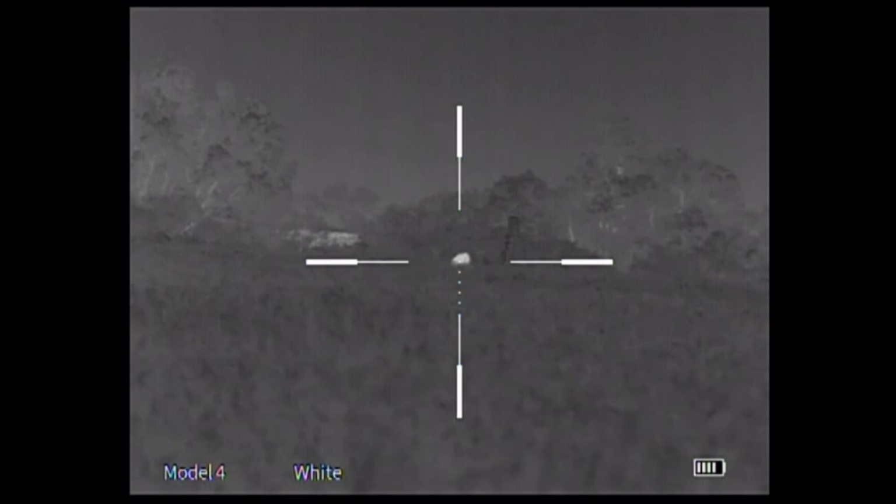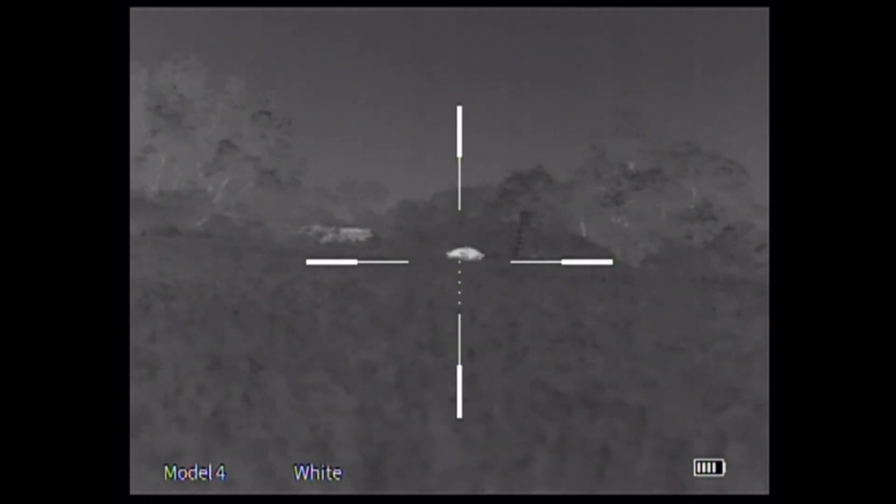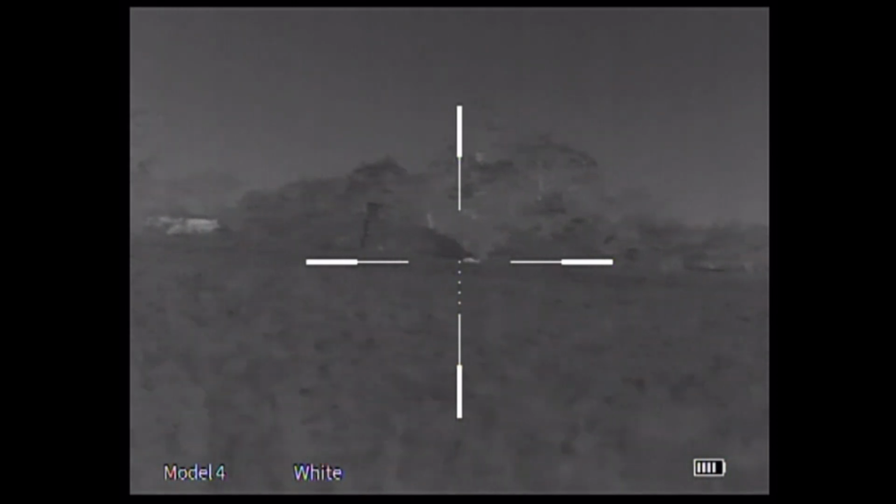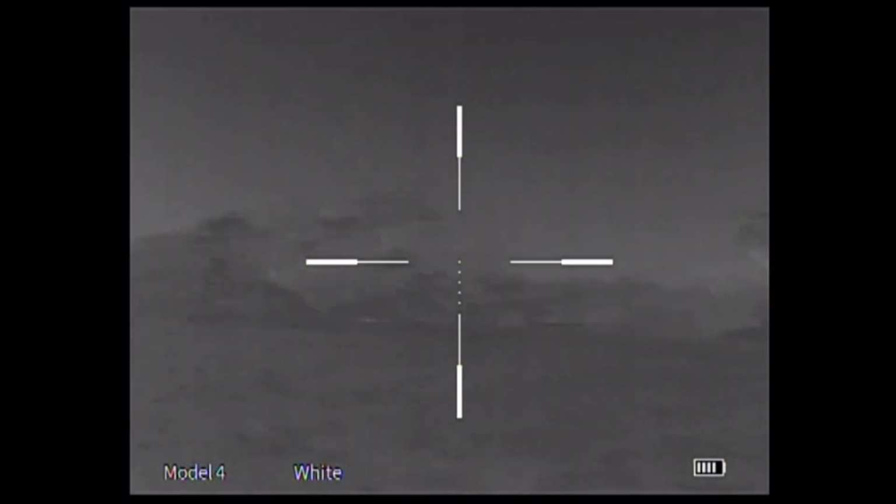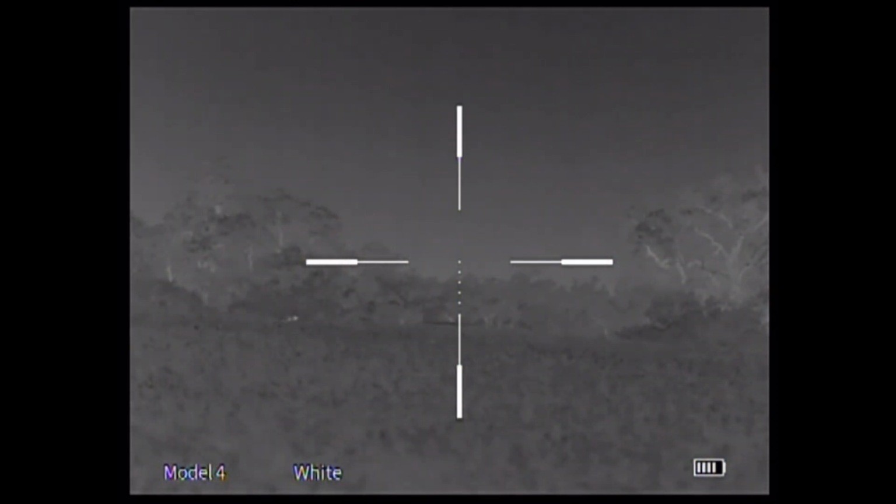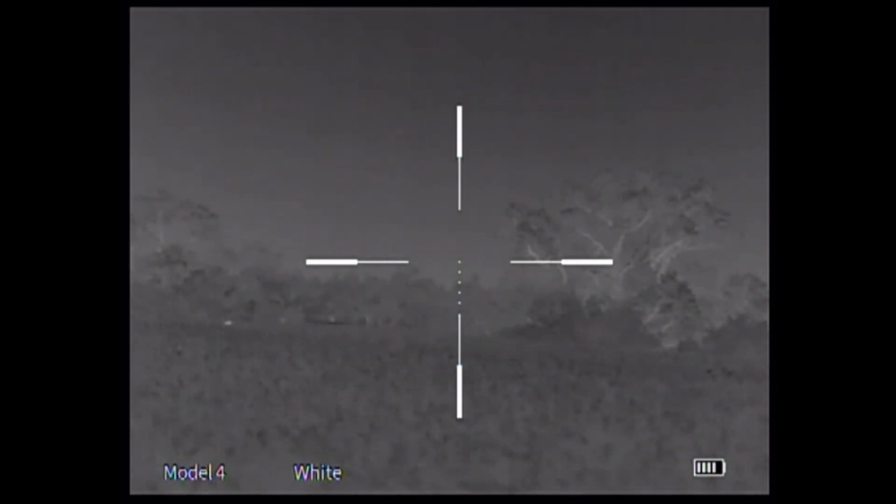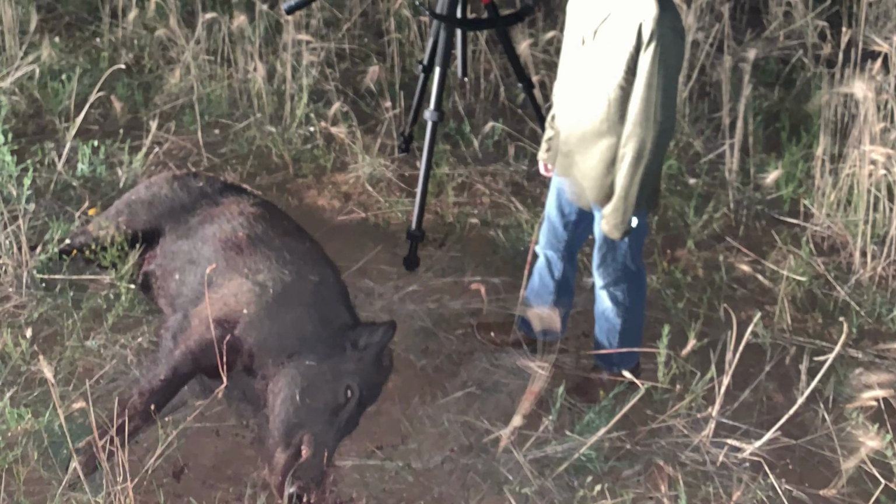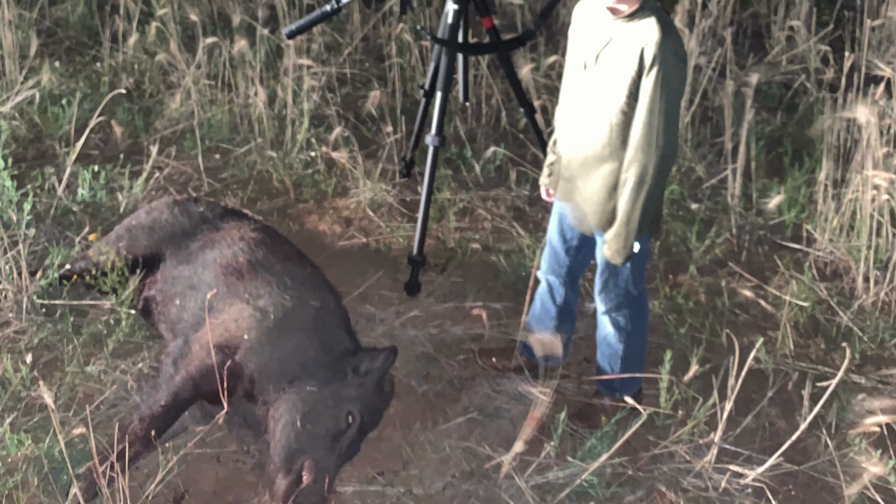Right there, he does a little death spiral. Eventually he goes down, we drive over, and I finish him off with a .22 pistol. Get in the truck. Pretty stoked in the truck, driving over there to put him down. And here's my son with his first kill.